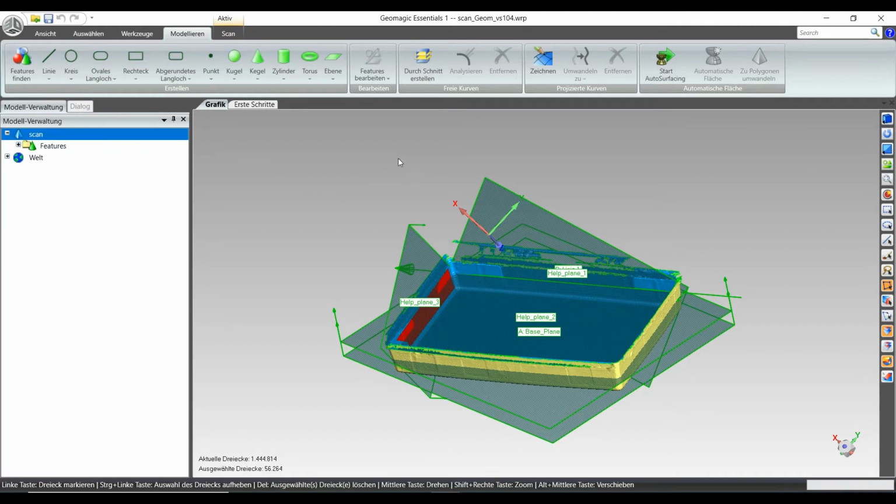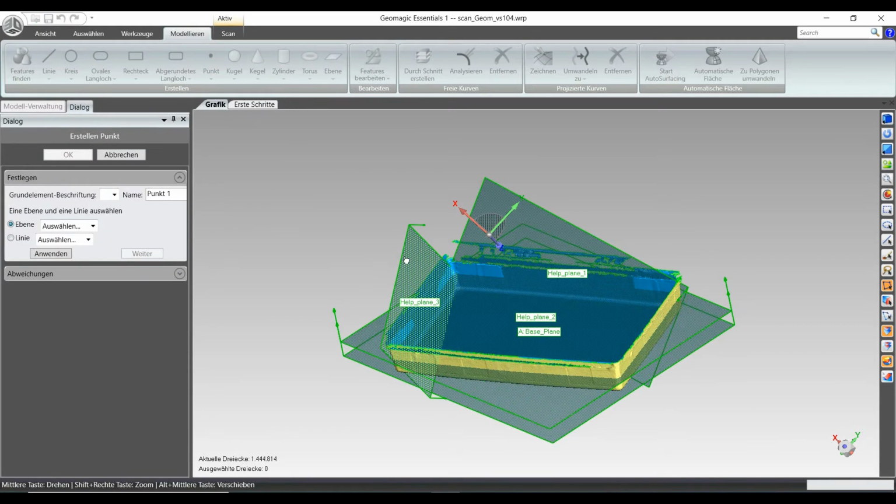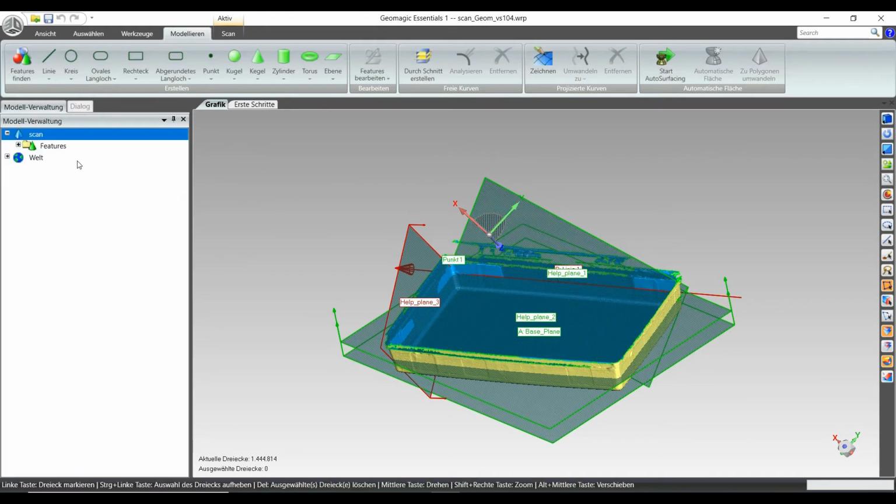Okay, so here we are, and right now we can create this point by the reference and the help planes that I already have. So I'm going to use point, and I'm just going to use the point where that last created help plane is going to cross this axis. So this should be here in the corner, and this is point 1, and here we are.